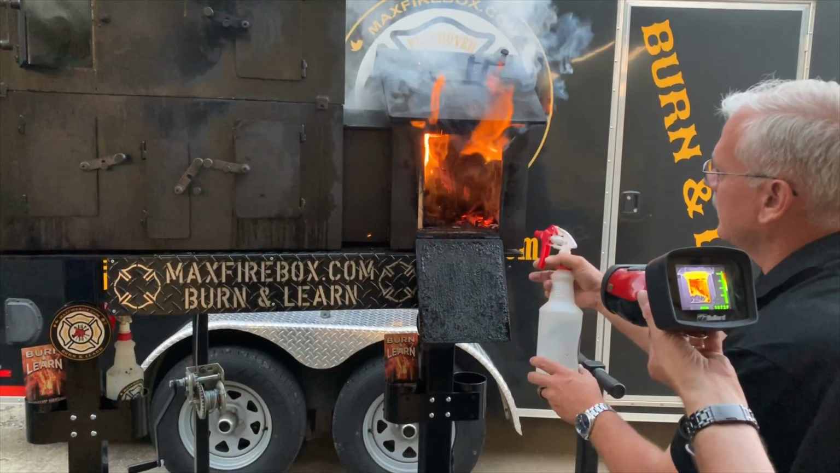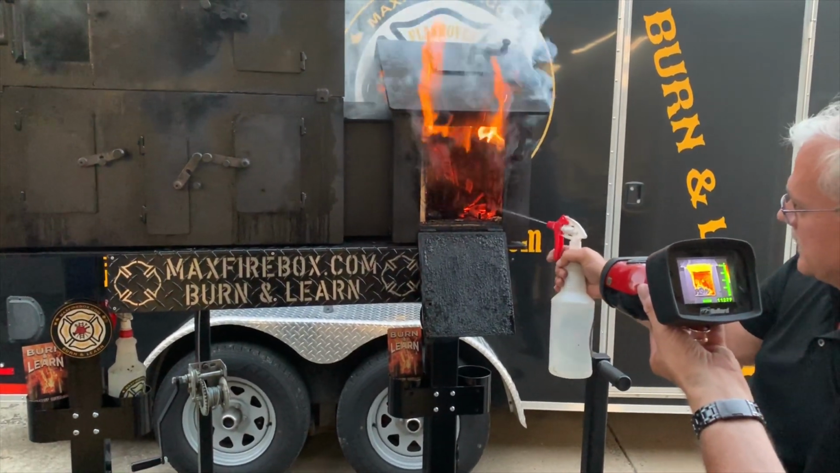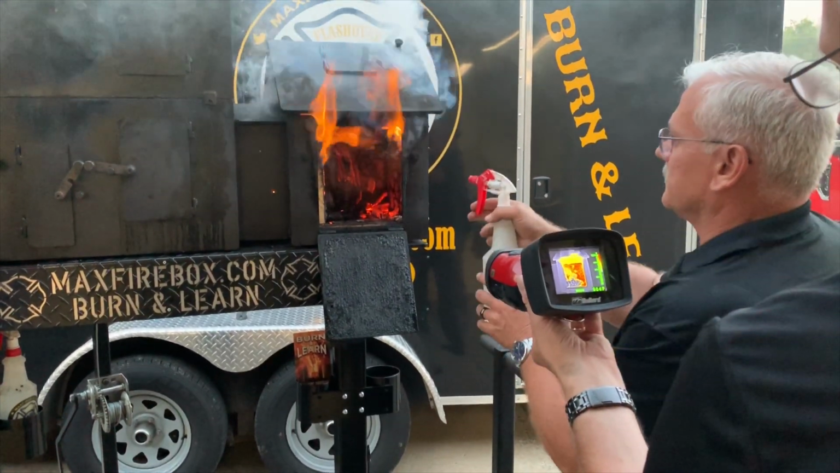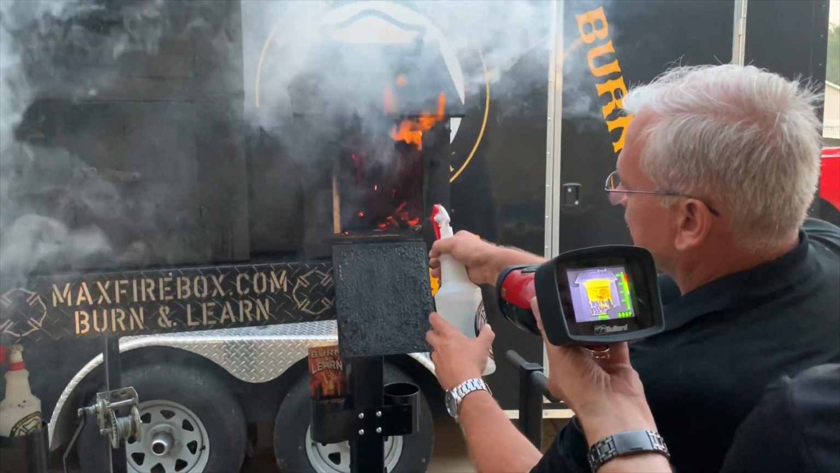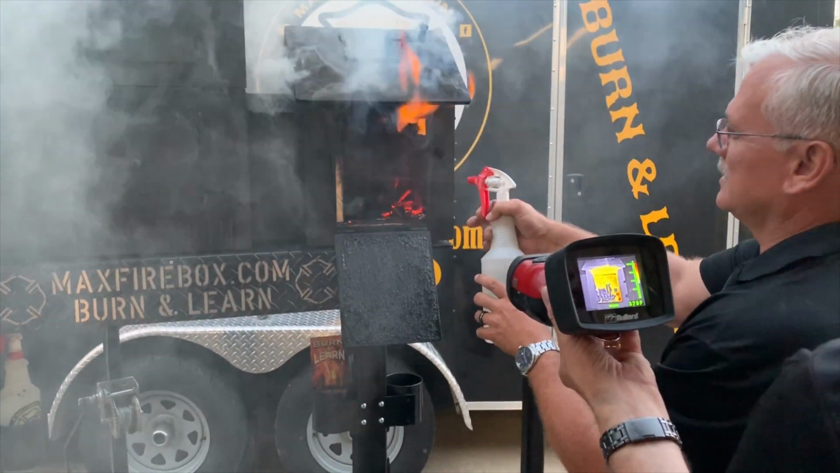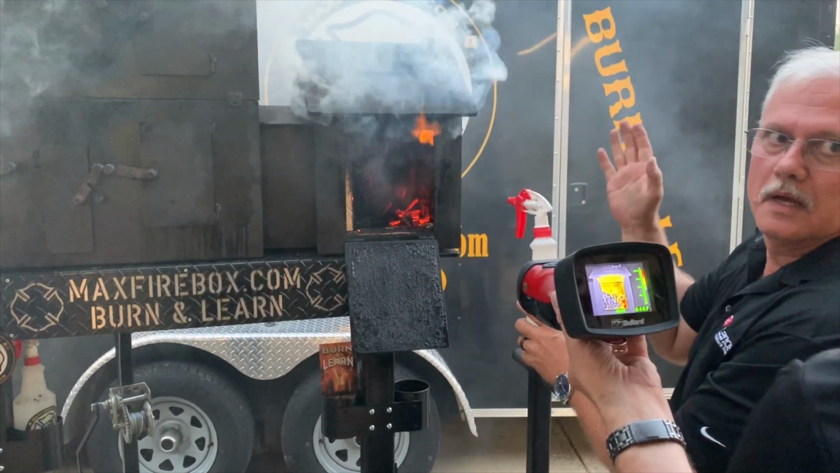See, it flashes again because I'm cooling. If you see on a thermal camera, I'm cooling this area, I'm not overcoming the heat release rate in that area there. So if I start cooling that area there, I'm overcoming the fire, because I'm countering the amount of energy. Look, I'll kill it.